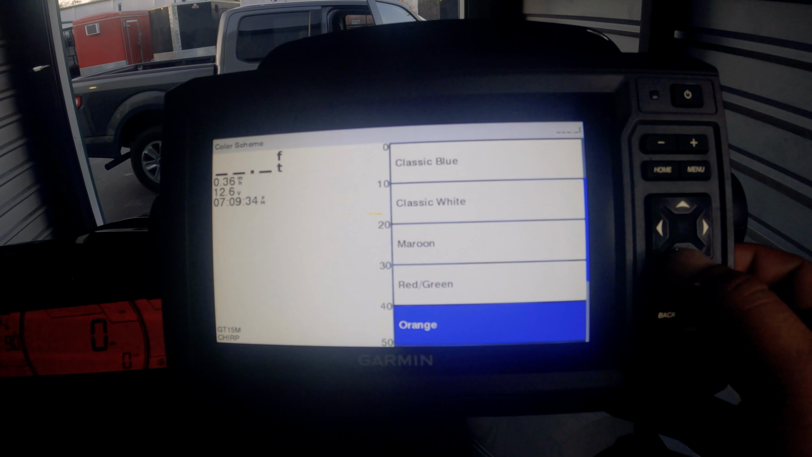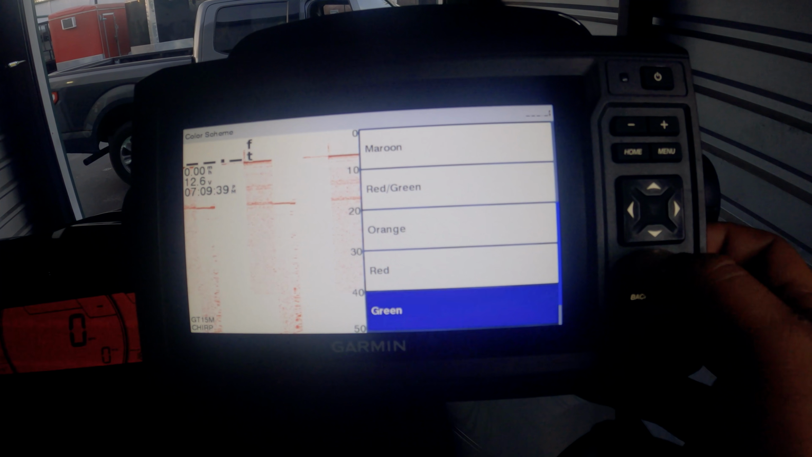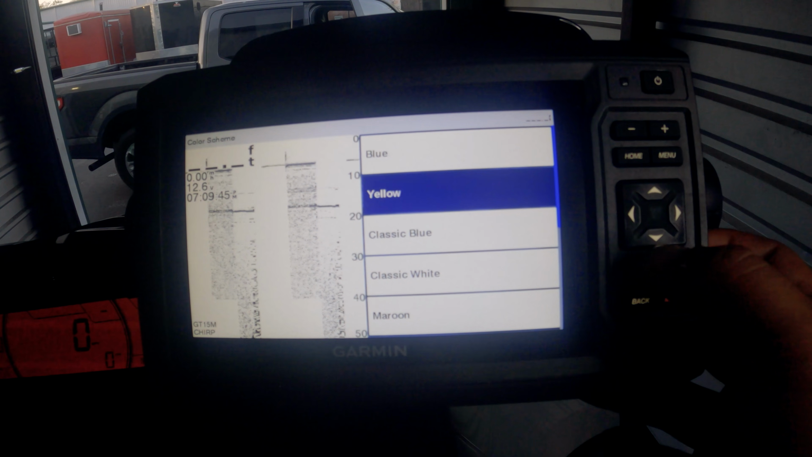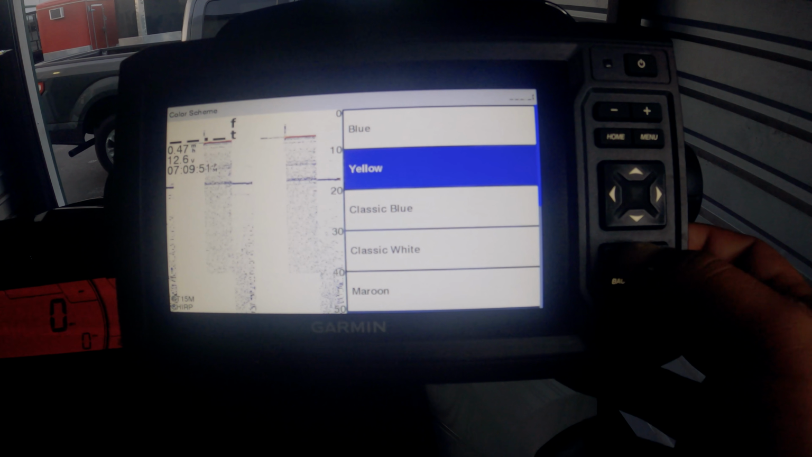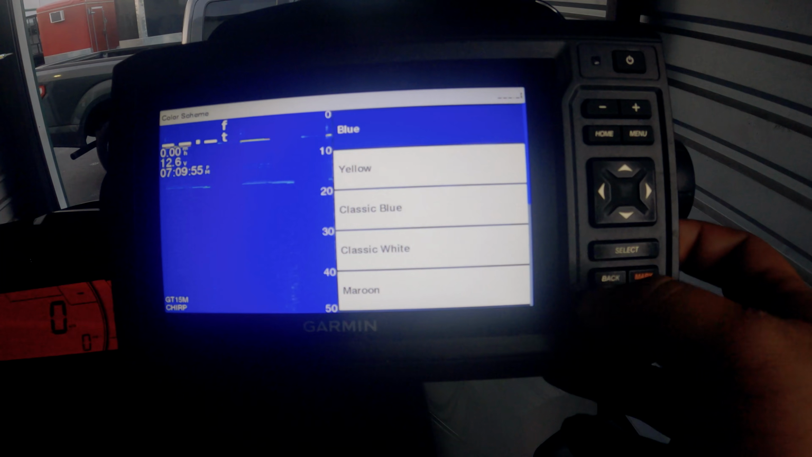Red and green, orange, red. You have your greens, grays, but I think the yellow, correct me if I'm wrong, kind of resembles the Lawrence sonar. So if you're used to that, you can leave it there, but for me, I like the blue.